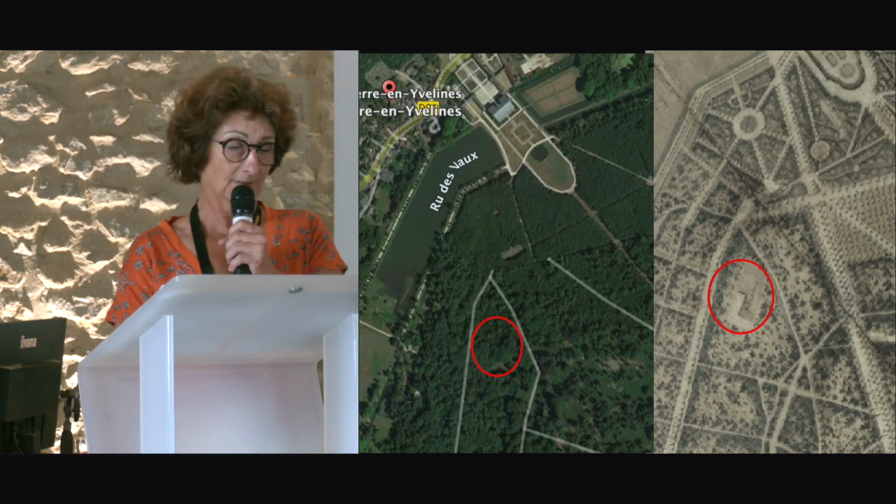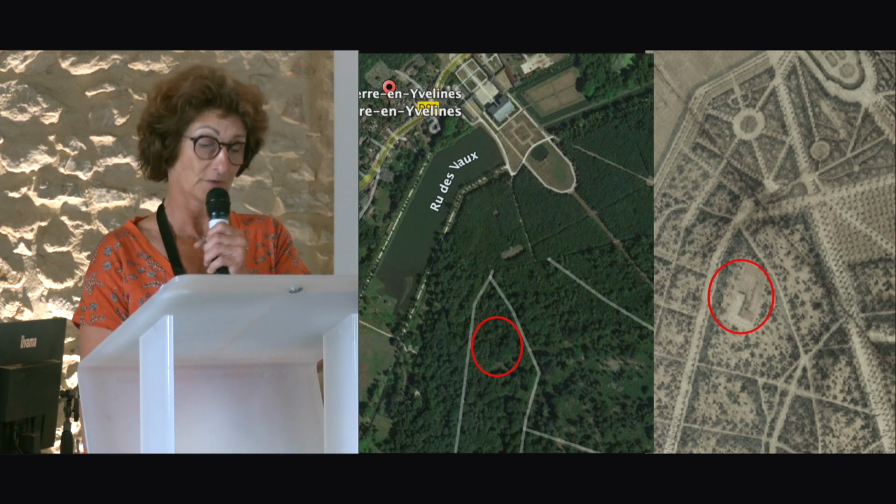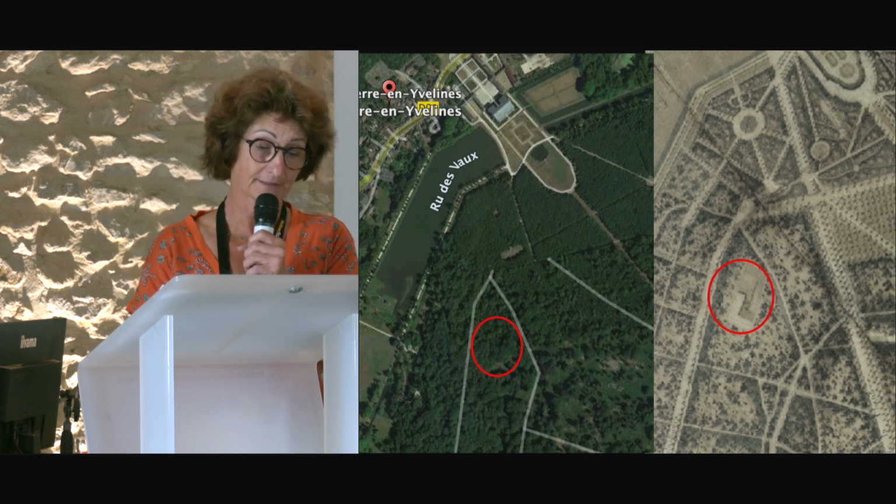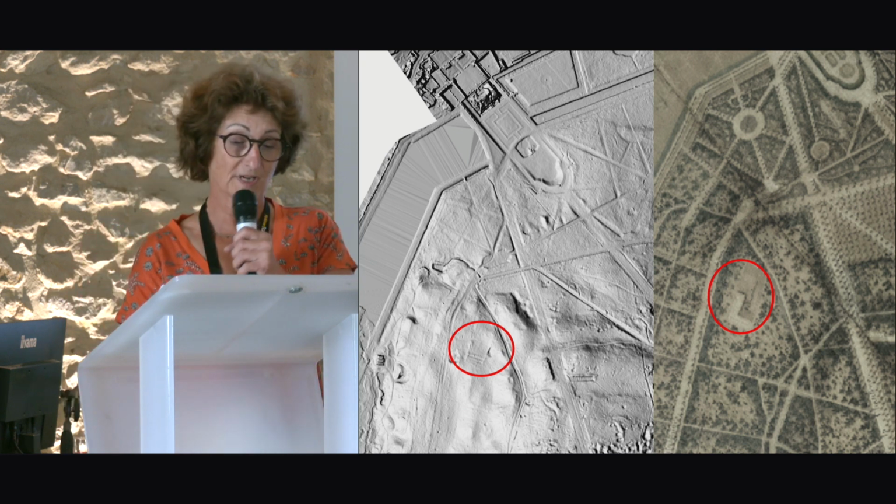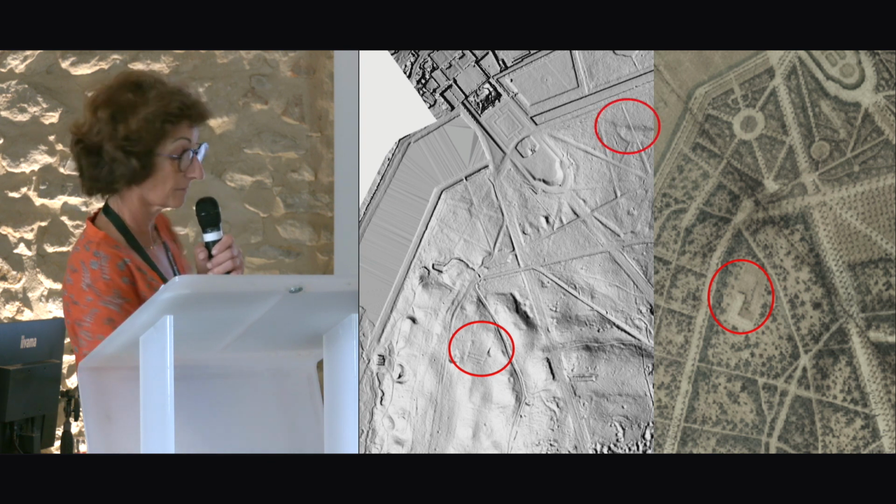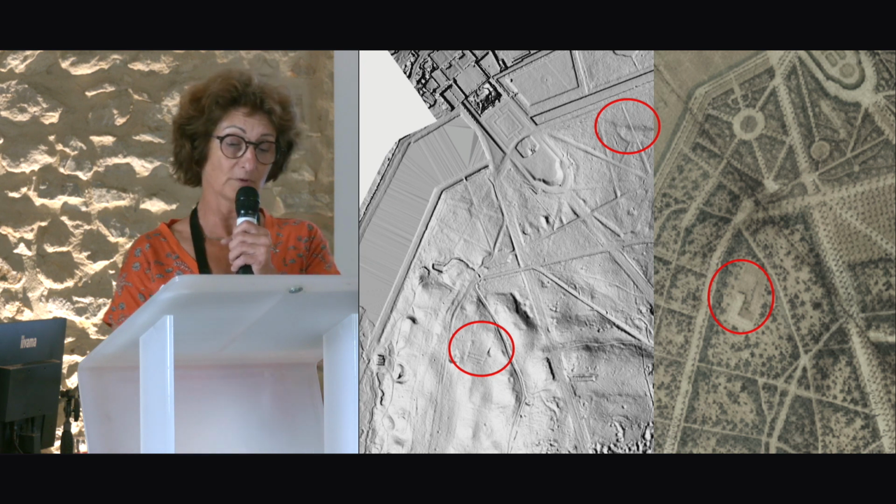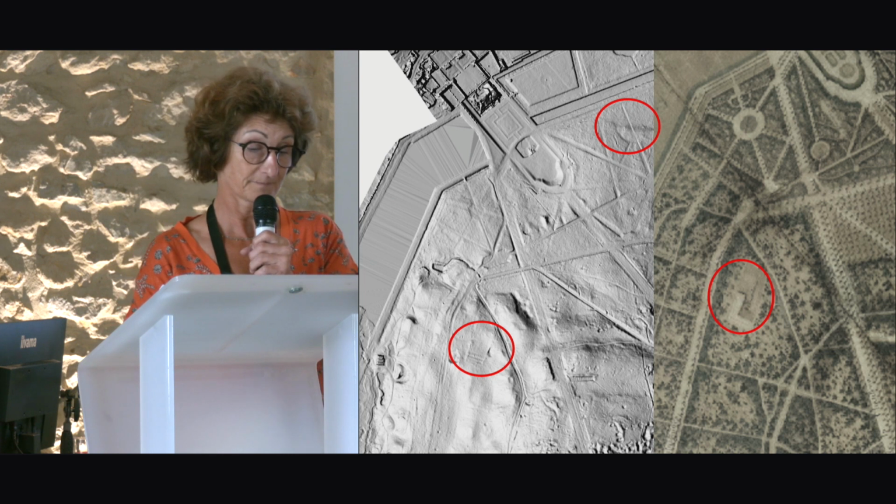Another sector, the old maps show a building called the Pheasantry, which no longer exists on site. And yet, the DTM shows traces in the forests under the bushes. Moreover, you see traces of old ponds and paths not visible in the current forest or aerial photos.